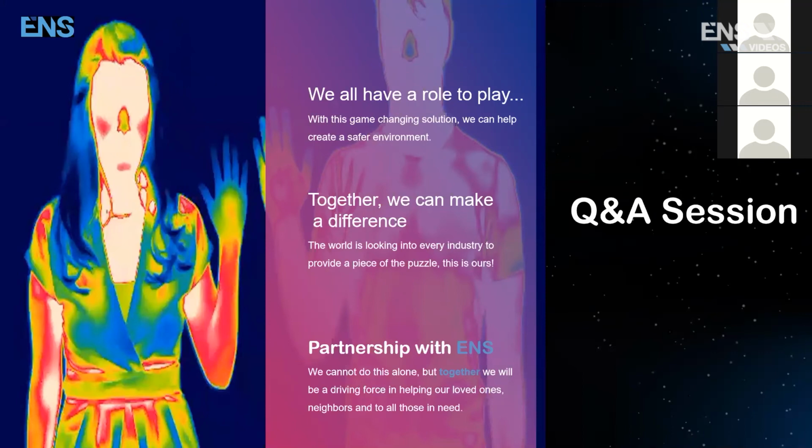Humanity is looking to reopen. This is not going to be forever, this pandemic. But with this solution, with our partnership, we're going to get it to the right people. We're going to get it to the right industries. And we're going to make a big change in the bigger puzzle that we're facing together.